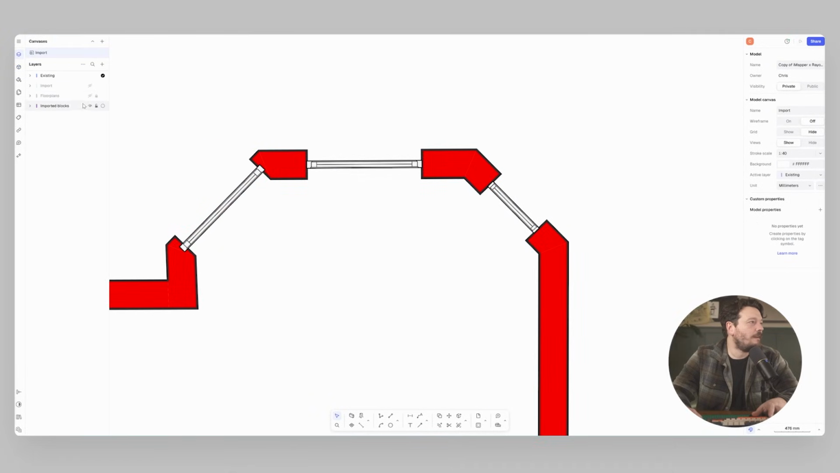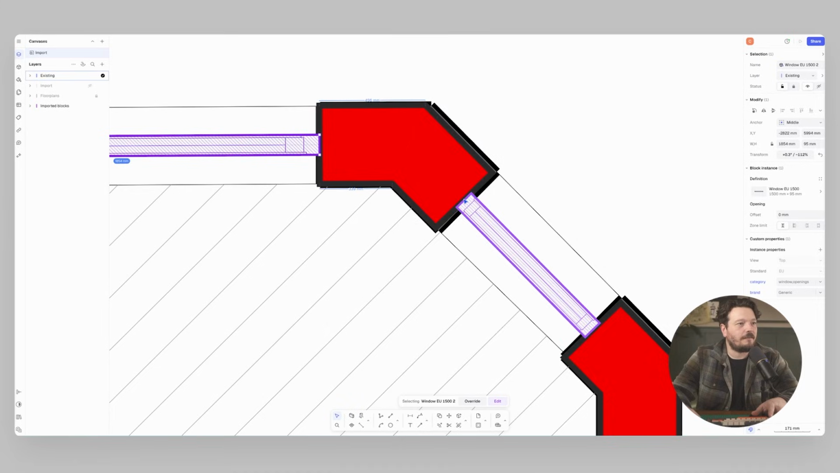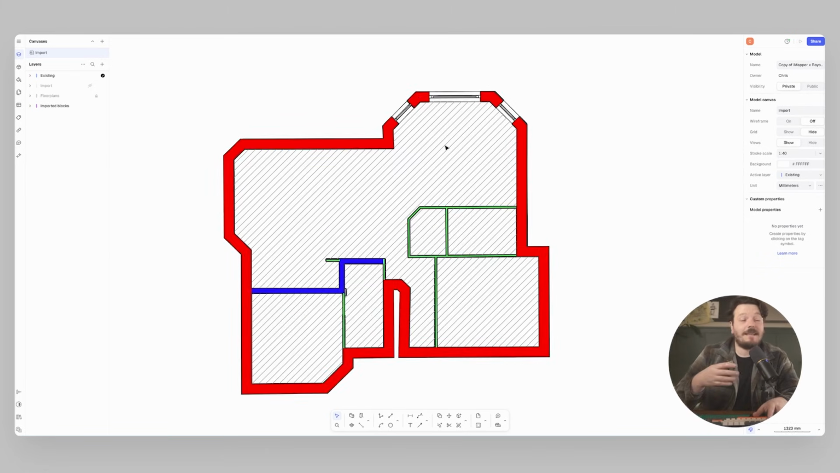So I could turn on my floor plan, and then I can adjust these, snap those to those openings, make sure everything's nice and accurate. But it just allows you to be a lot quicker and smarter with your workflow. I would just really recommend it to future-proof your work and be able to use this as a workflow moving forward.